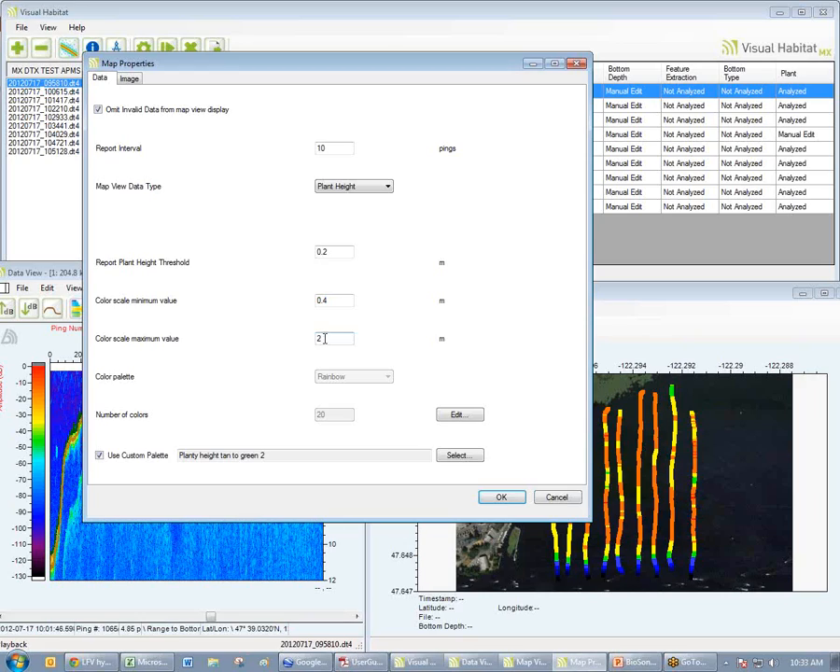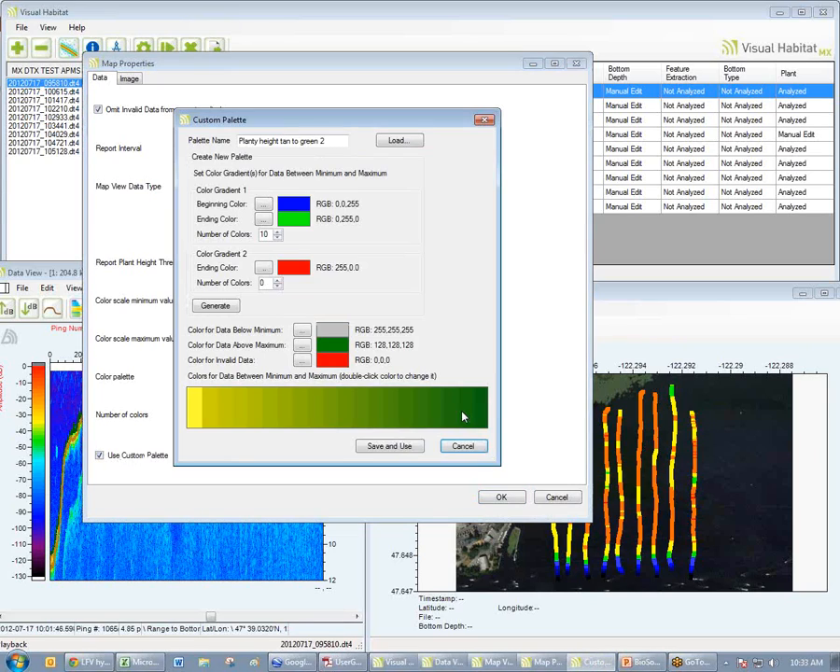Okay? And I have a custom color palette that I've created called tan to green. It looks like this. So these would be my short plants. These would be my tall plants. Okay? This is my own color scale. If I wanted to edit it here, I could choose any colors I want, make the gradient appear however I want. So I can become a map maker quite easily and experiment with different colors so that I create results that are easily interpretable.